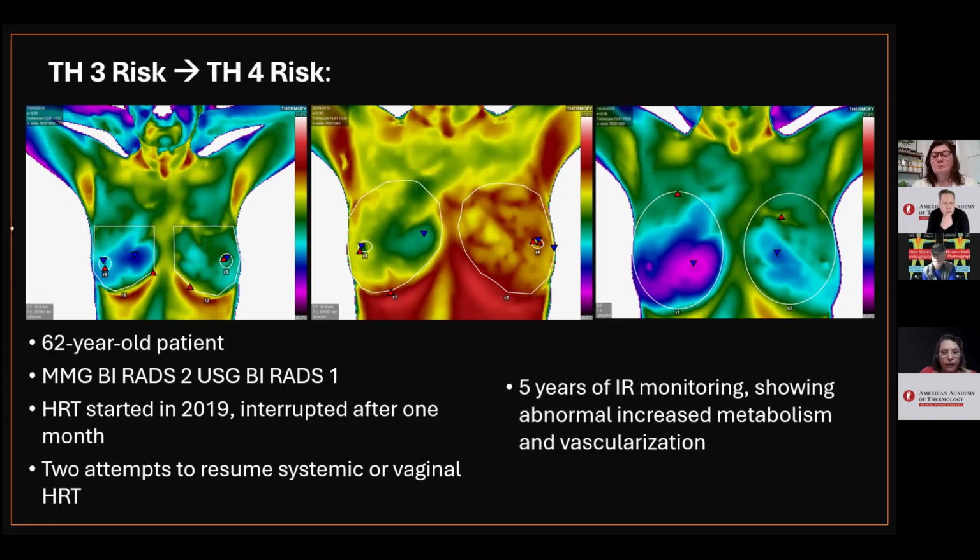She initiated HRT in 2019, but had to discontinue it after 1 month due to a significant increase in metabolism and corollary type vascularization in the left breast, raising the thermovascular risk to level 4.